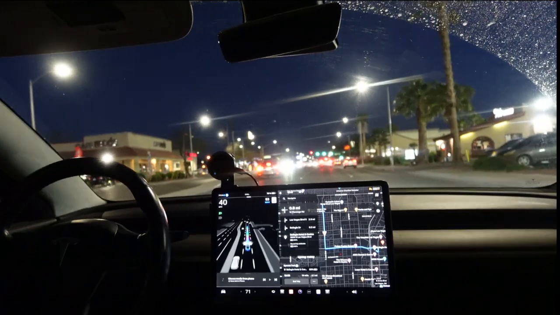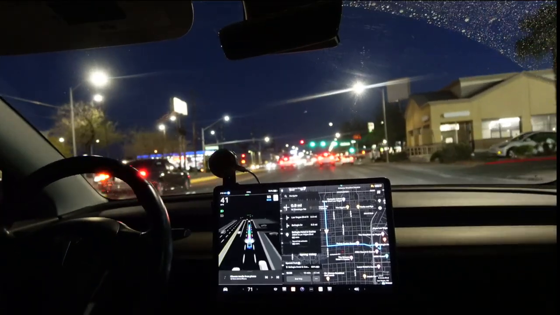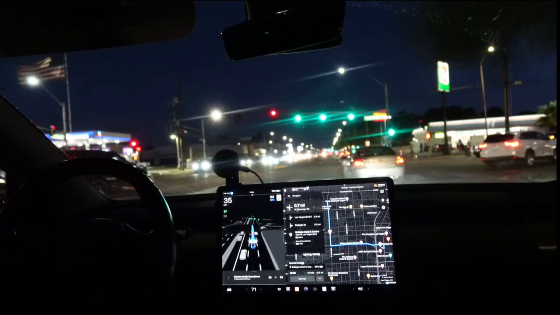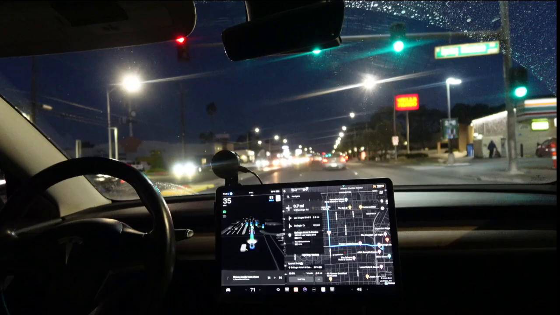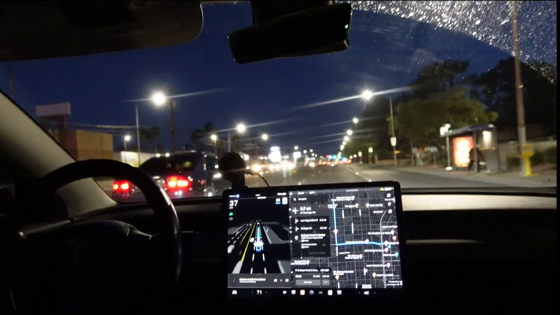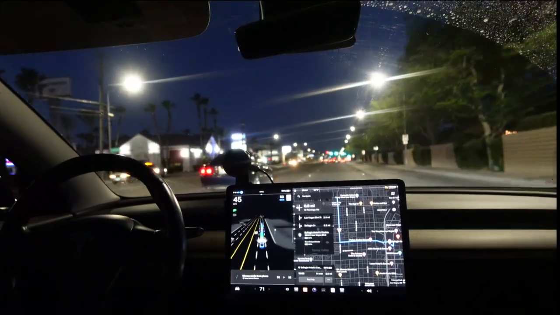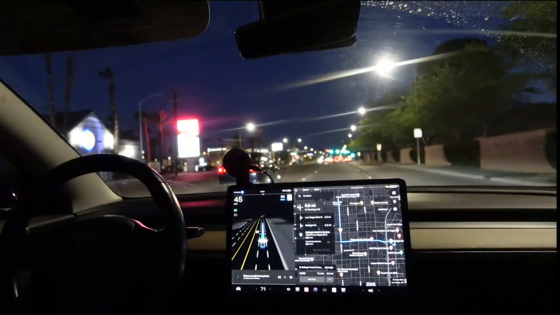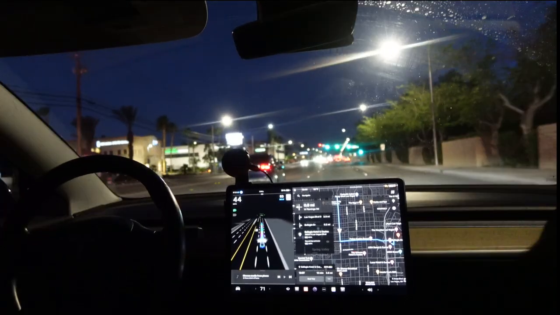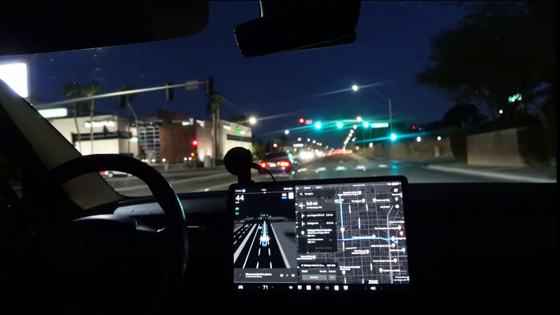Level 0, which is no automation, which sucks. Level 1 automation is when there's minimal automation, things like lane assist and cruise control. So cruise control, lane assist, which is fairly modern actually.